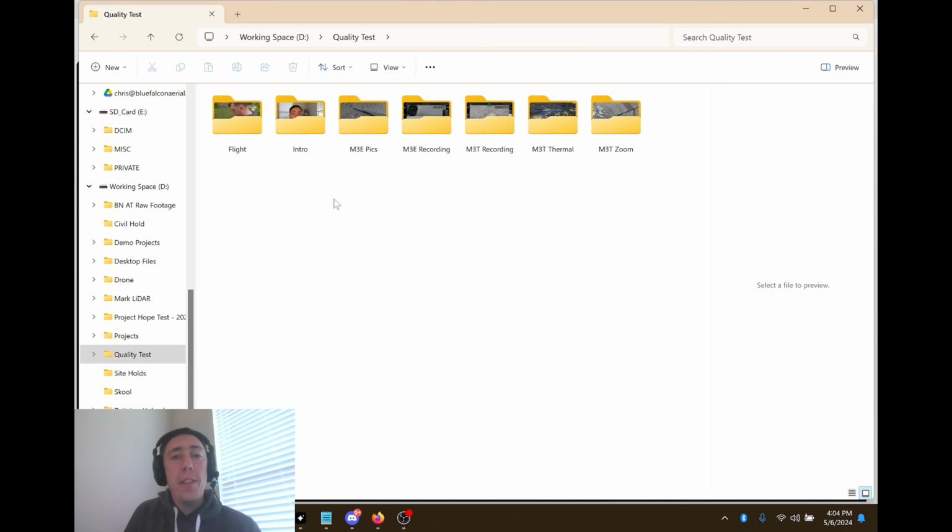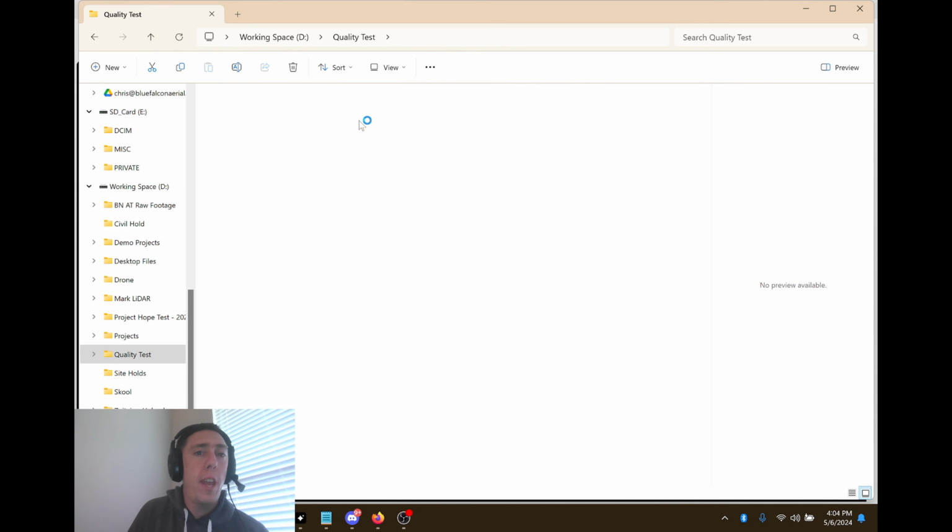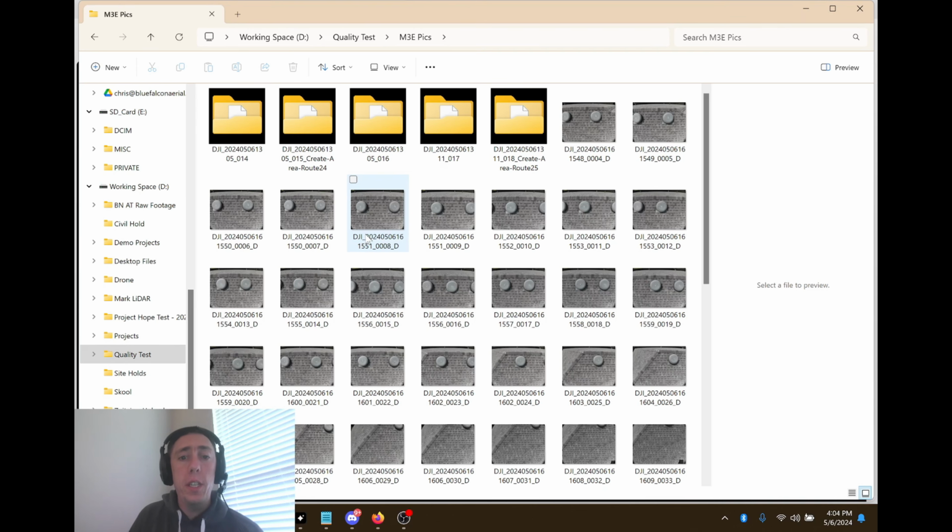All right, so we're back to the office, and now it's time to do a review of the pictures that we just took. So yeah, let's just go ahead and dive into it. We're going to start right here with the Mavic 3 Enterprise series. This is the wide angle 4K resolution ones. Just to clarify, there were a ridiculous amount of photos that we're taking while we were out there.